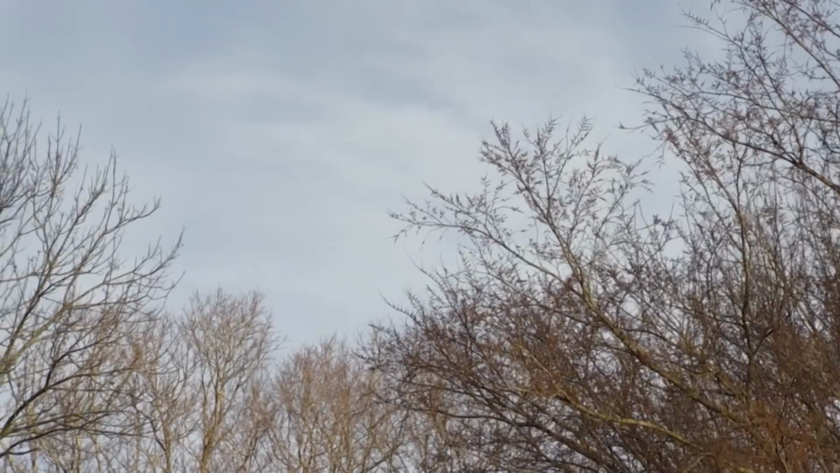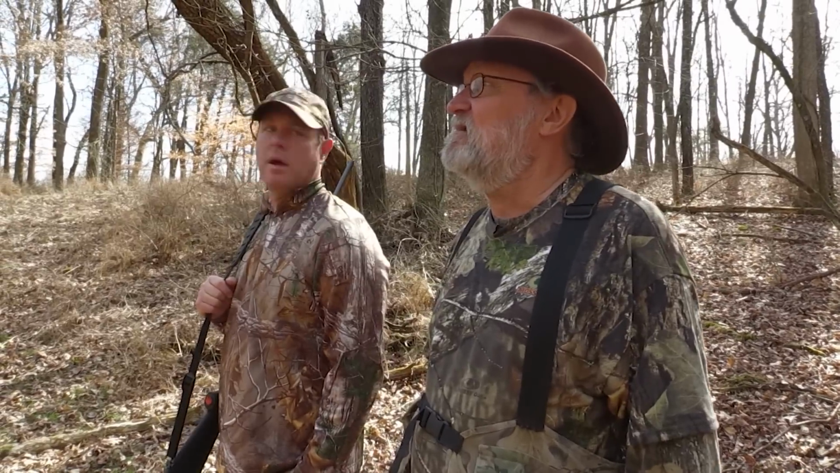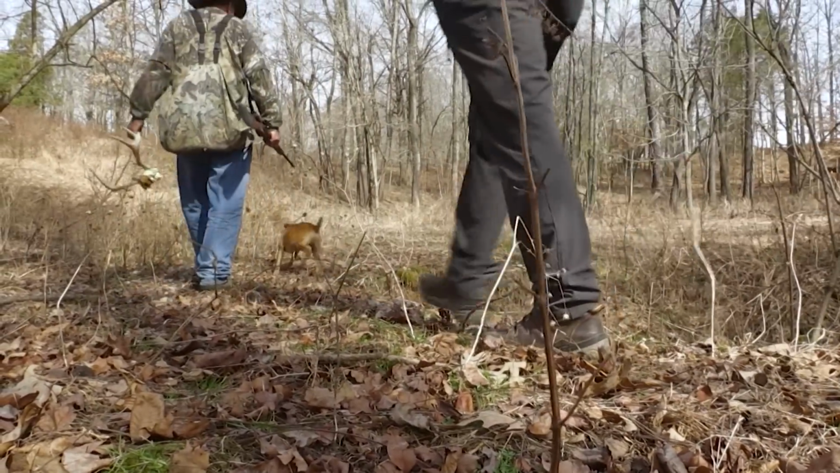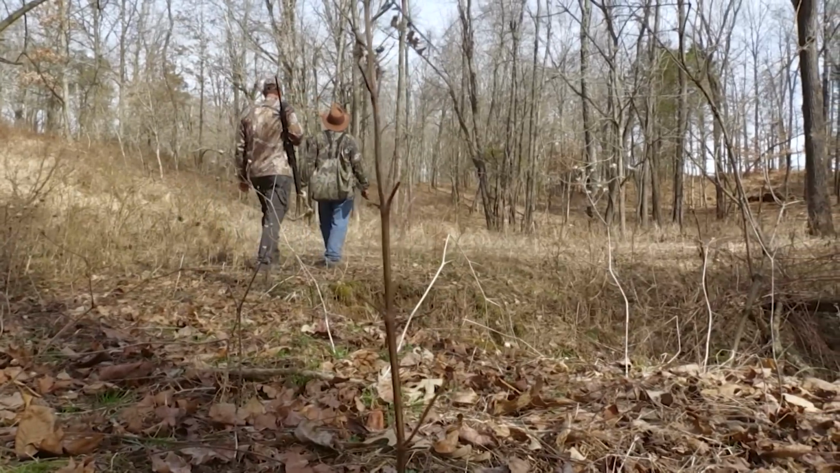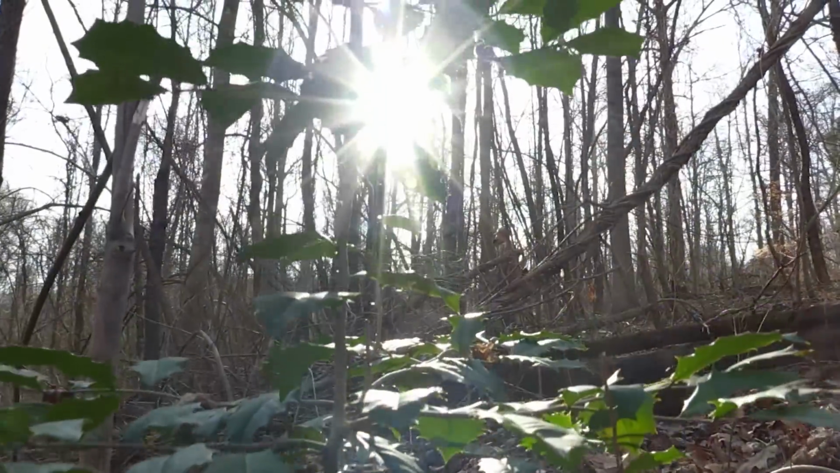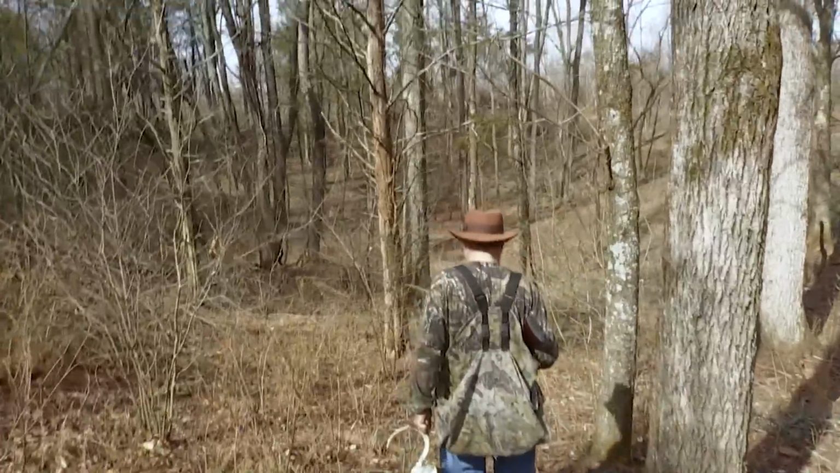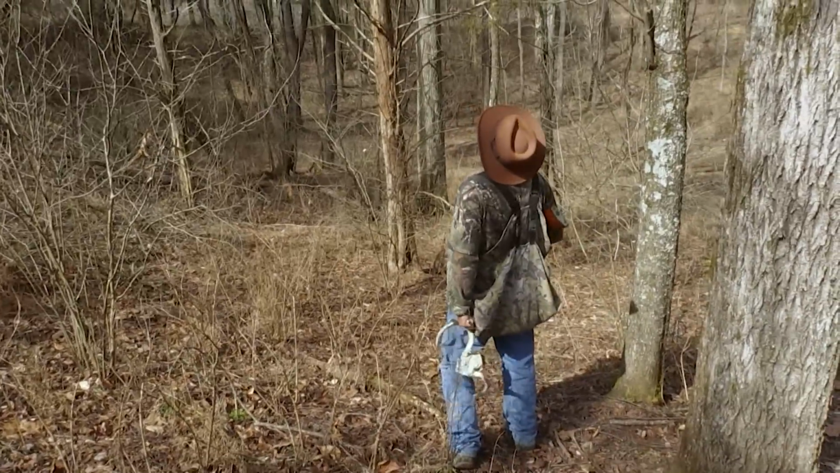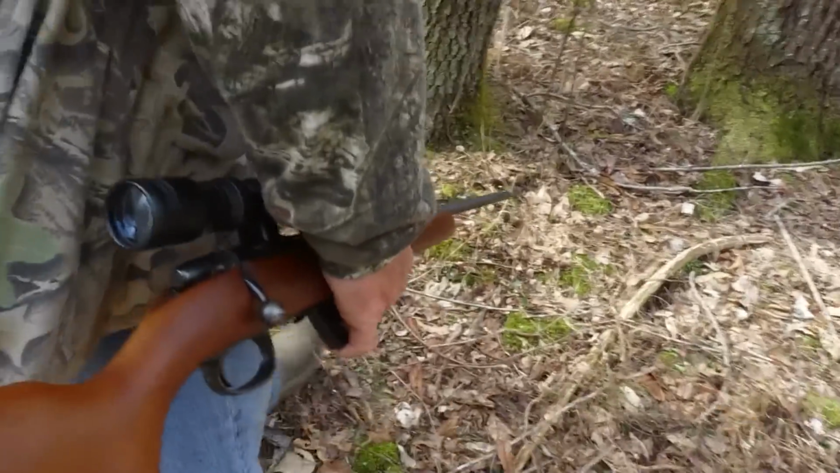We got one more little hole over here. Maybe we can get one tree in it. All right, got a honey hole over here, huh? I'm hoping. Come on, buddy. Come on. Right here, above you. You see him? Yeah, right here in this tree. There's another one right there. 2 of them.